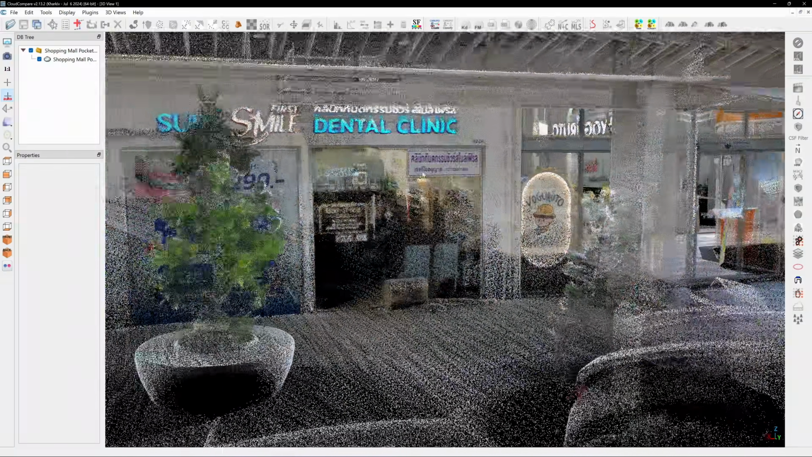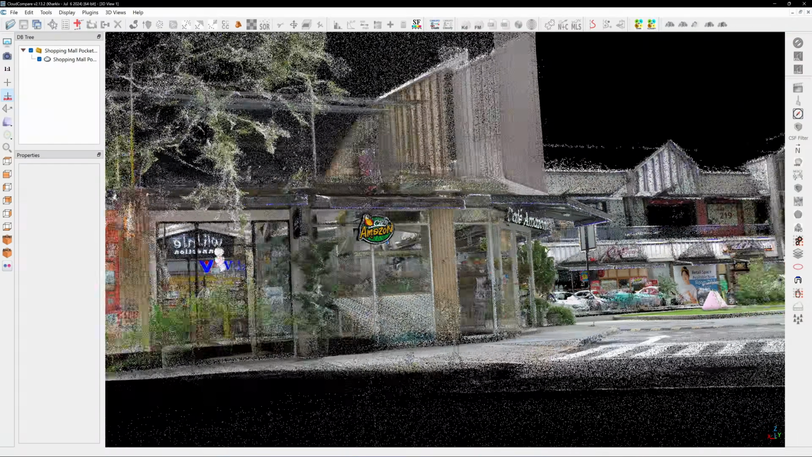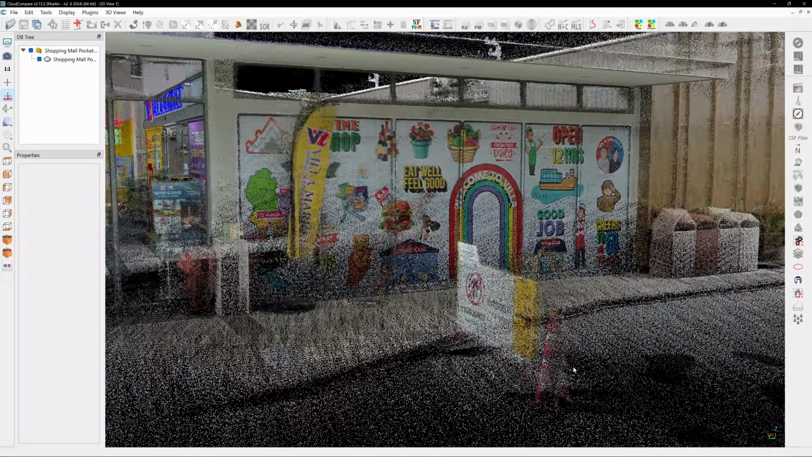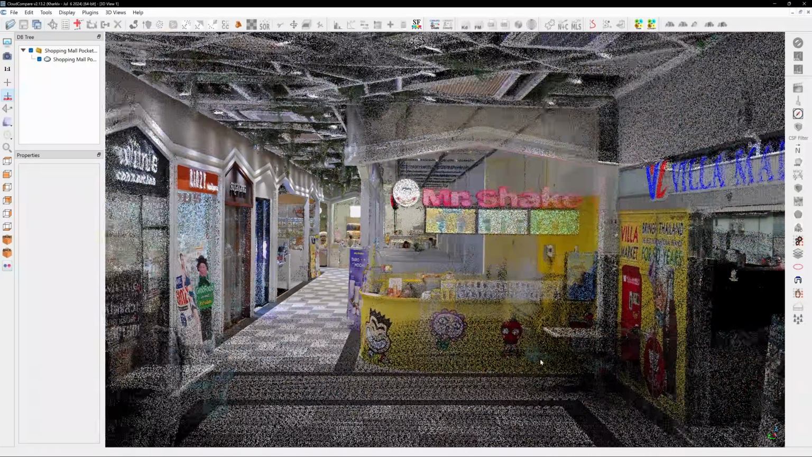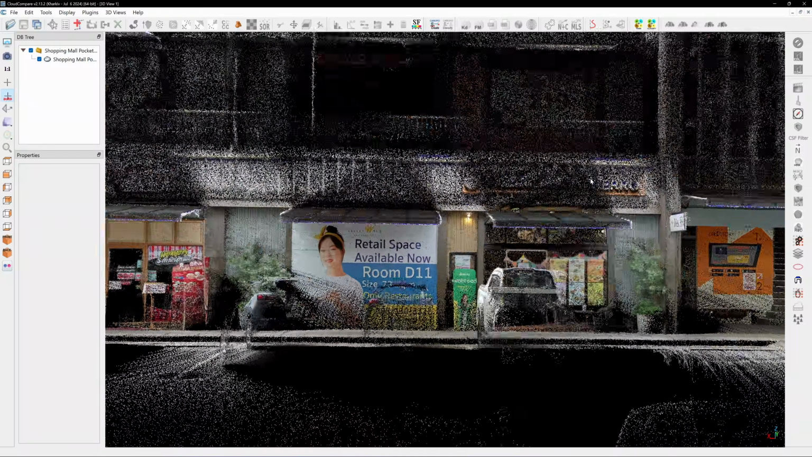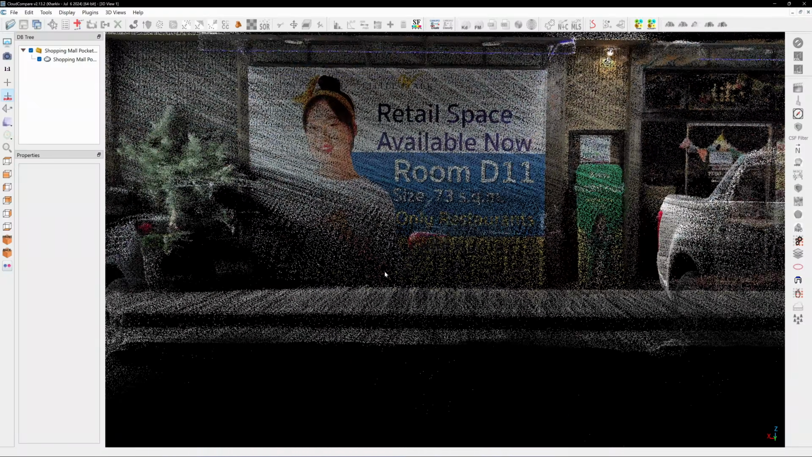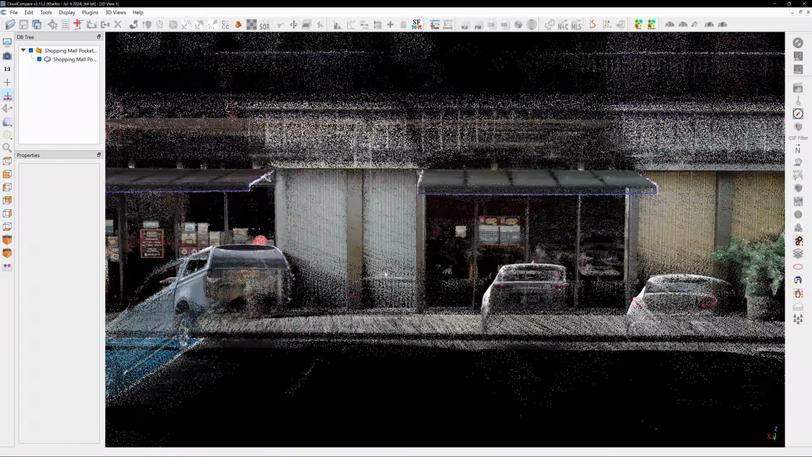The colorized point cloud quality is excellent when the scanner is closer to the objects. But when the object is further away, like signage on the second floor that has to be scanned from across the road, the quality degrades dramatically.